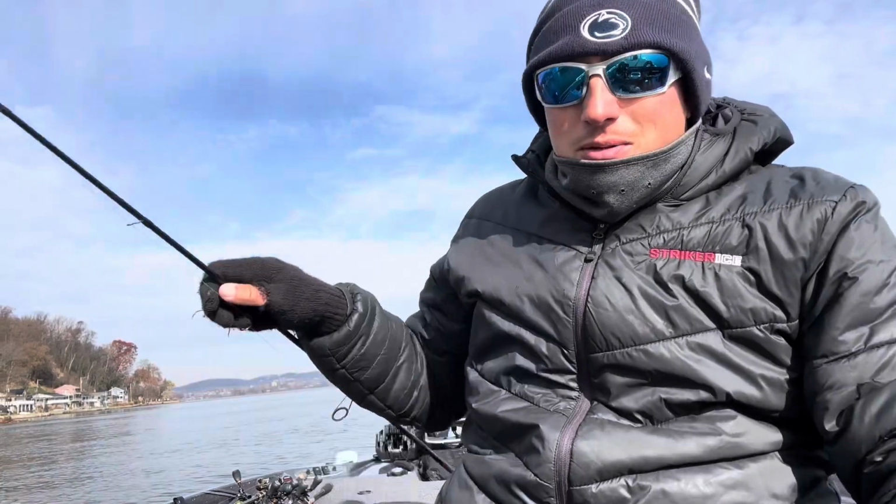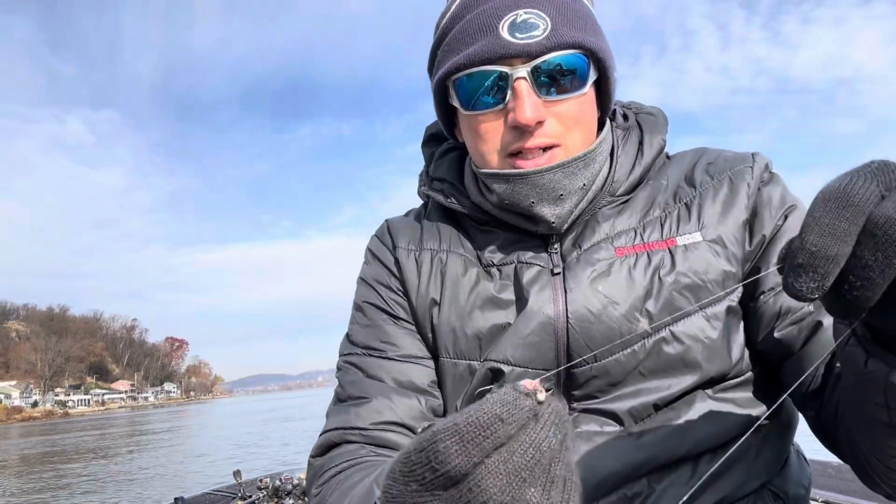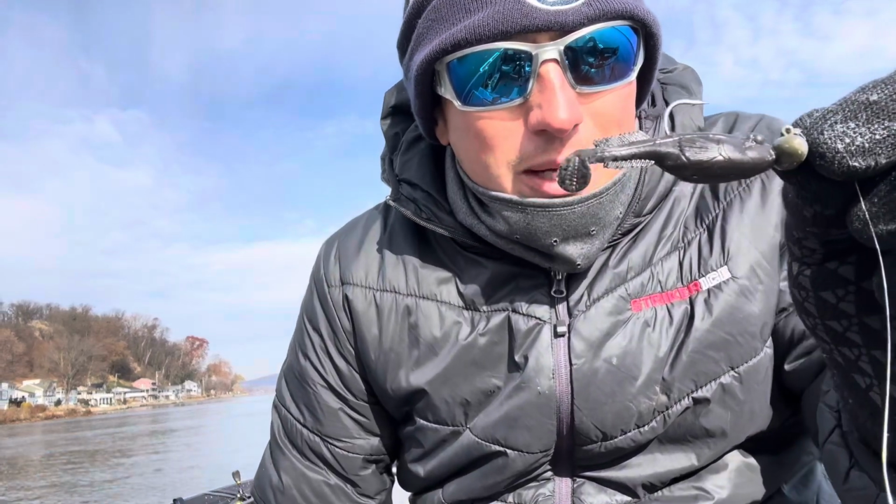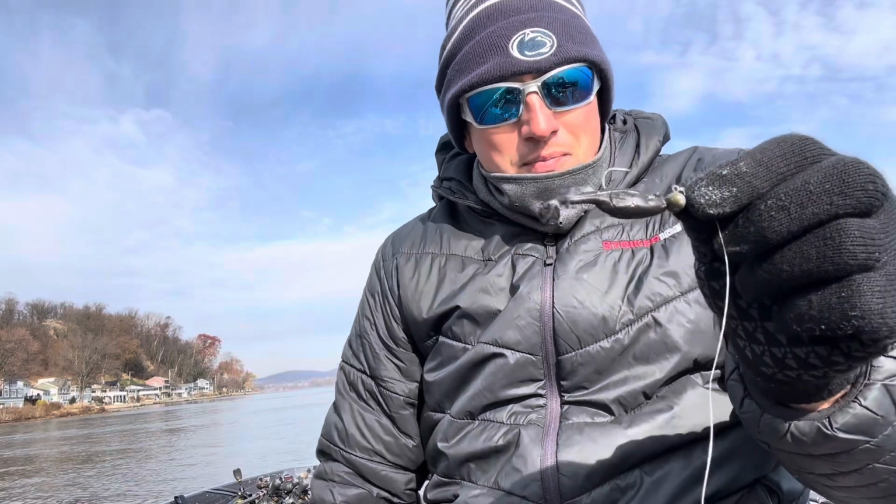But this little bait, it's real subtle. Got a little tail kicking action. I want to show you this thing up close. I have it on a football Ned head. It's a 1/4 ounce. This guy right here. I've been catching a bunch of them out here on the river recently with it. And you get to see how it kind of fits right on that bait. Perfect. Just dragging it along, banging it on the rocks. So we're gonna keep going out here, see what else we can get.